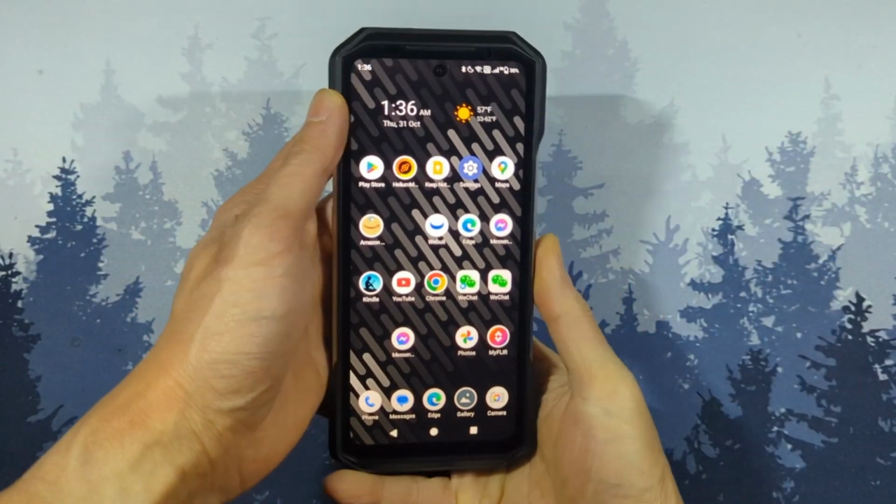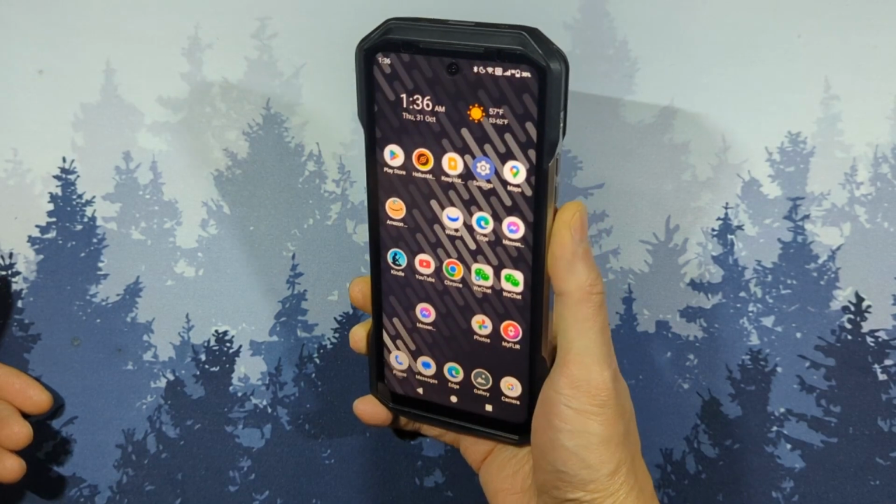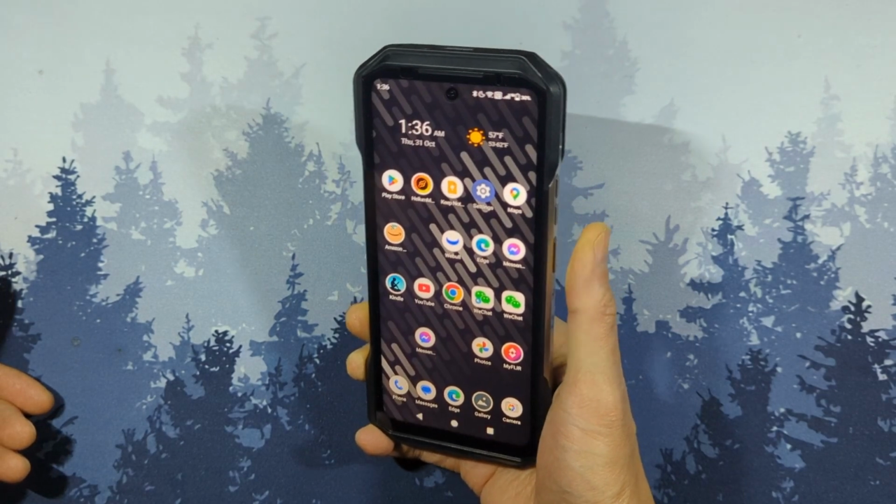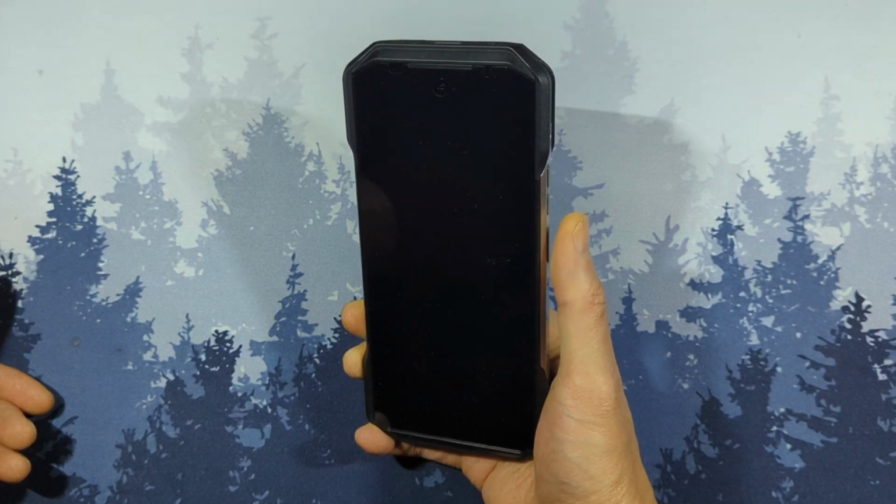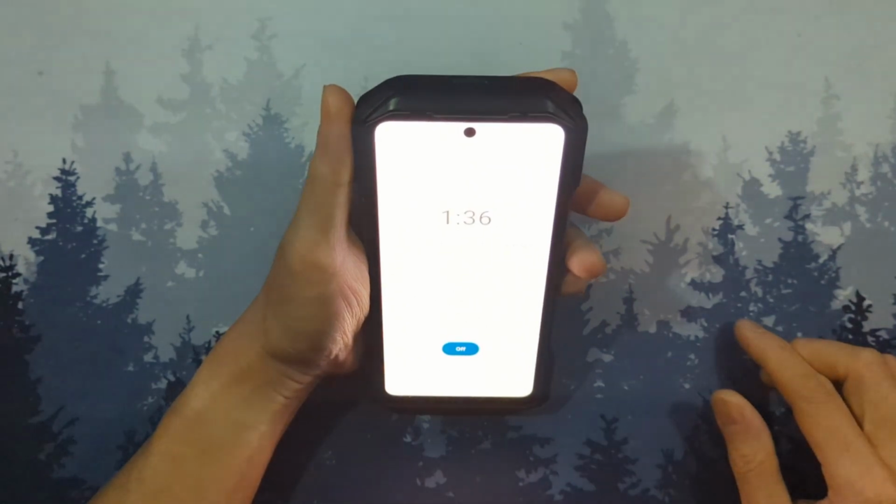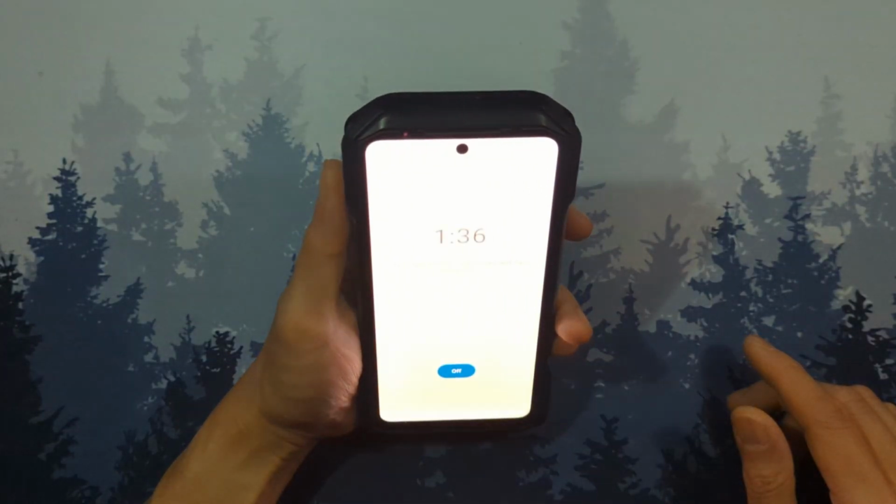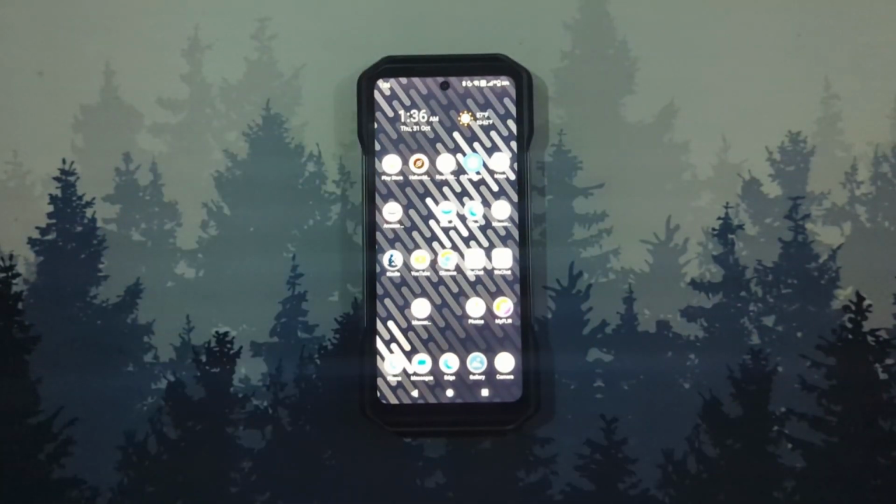On to the biometrics. The fingerprint scanner on the side is very sensitive and works well. I can unlock the phone confidently pretty much every time. It also comes with face unlock, and that works fine in regular lighting, and in dark lighting, it senses that there's low lighting and it will use a white background to light your face up, and that works well too. It's a very clever workaround that's effective.